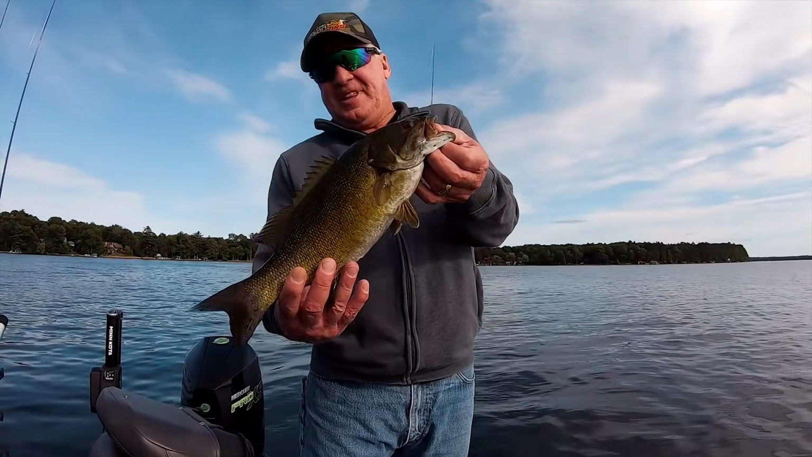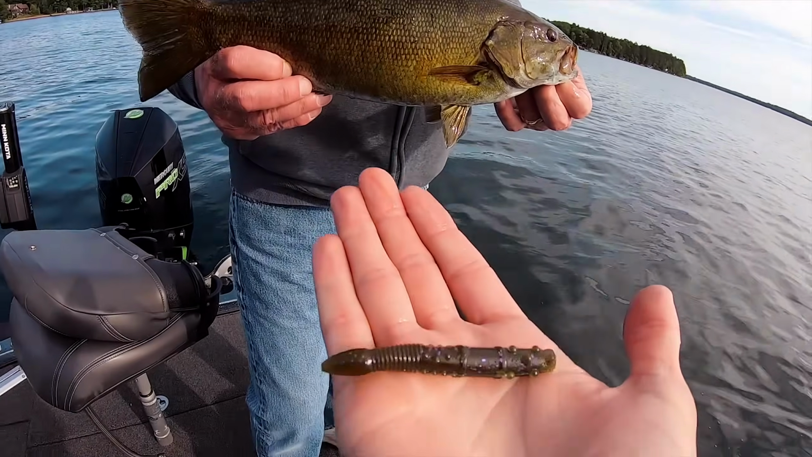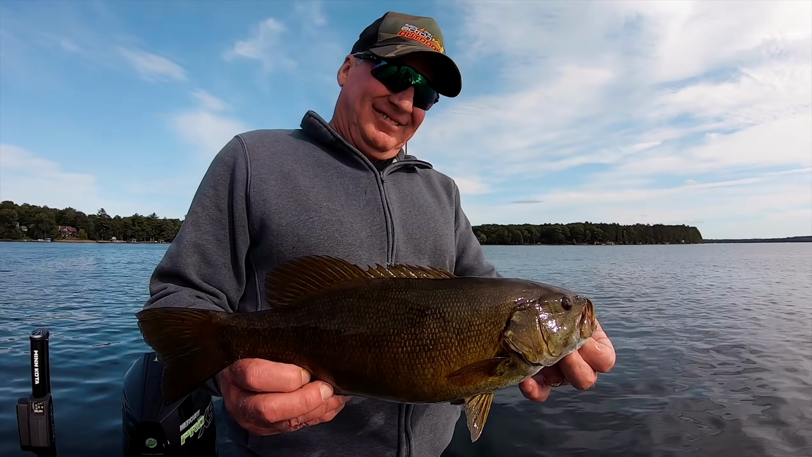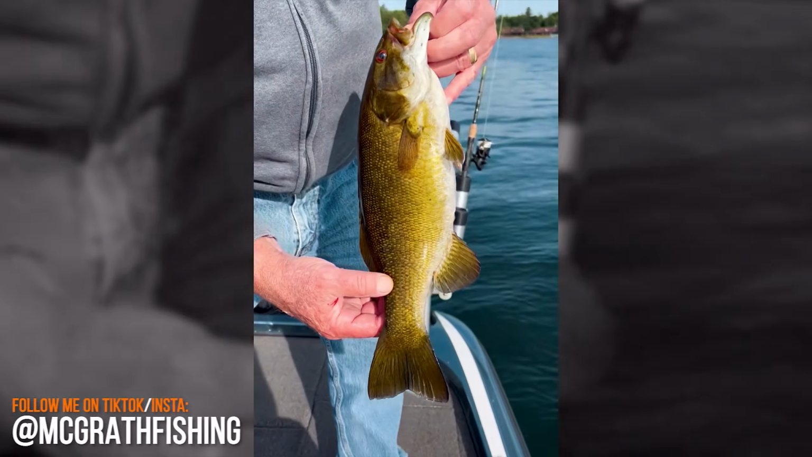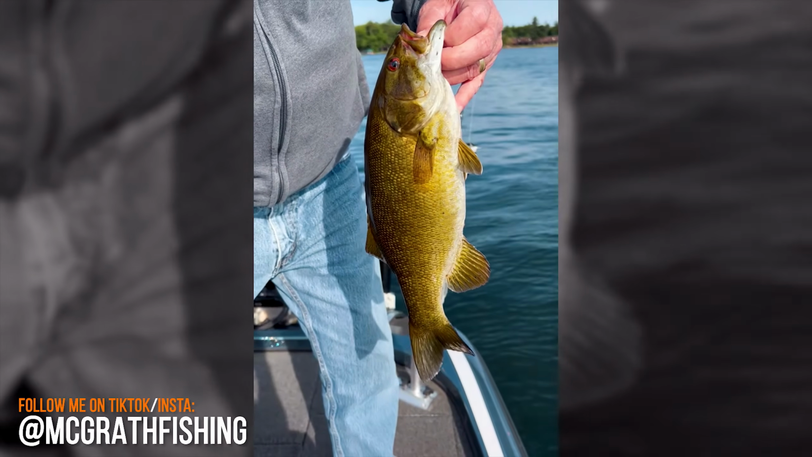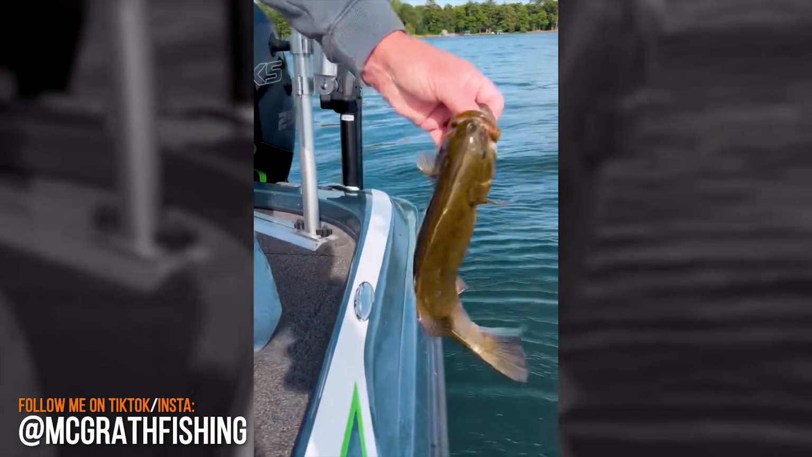Go! I'm not kidding, this is my dad's first cast with the FTA hammer stick. Green pumpkin, purple flake. Let's go. How's it feel? Rock and rolling. All right, guys, my dad's first cast. Green pumpkin, purple flake, hammer stick. What a fish. You gotta like it. FTA, baby.